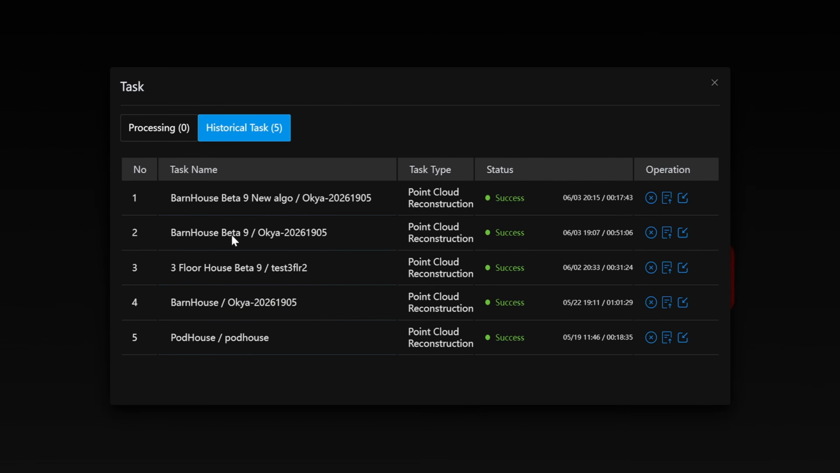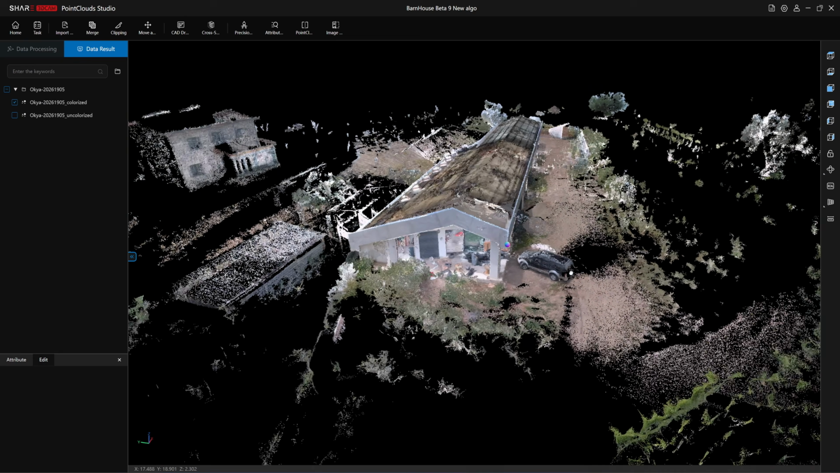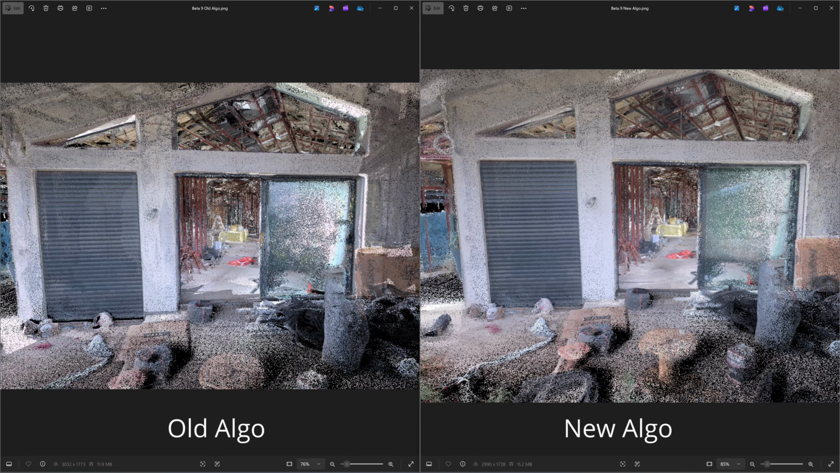In my barn house project from the previous video, the old algorithm took 51 minutes to process. With the new version, it only takes 17 minutes. That's 3 times faster. When I compare the colorized point cloud quality, I noticed the new algorithm also improved the shading, making the point cloud look more refined.